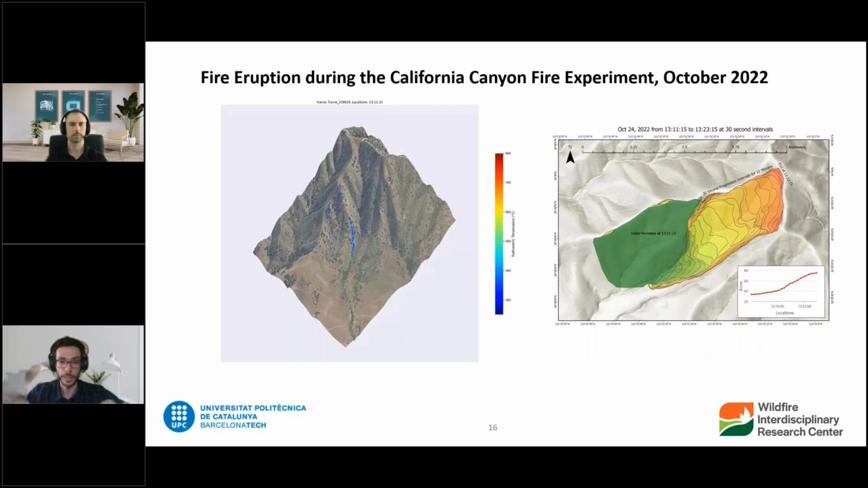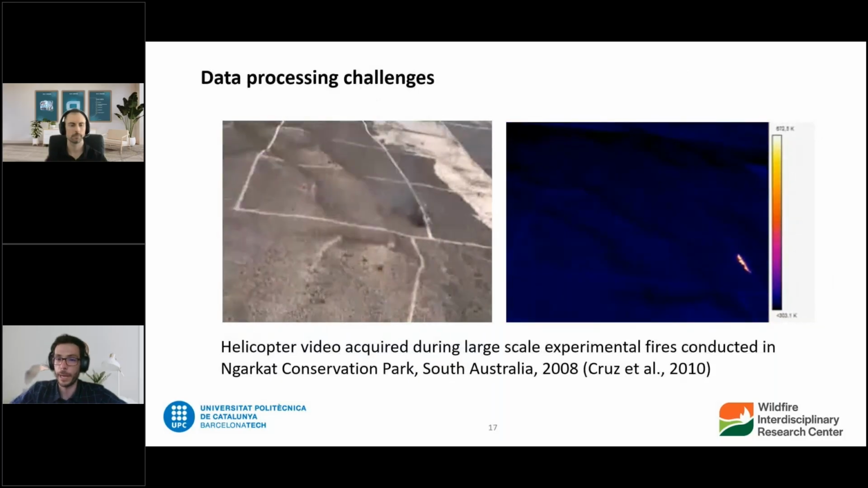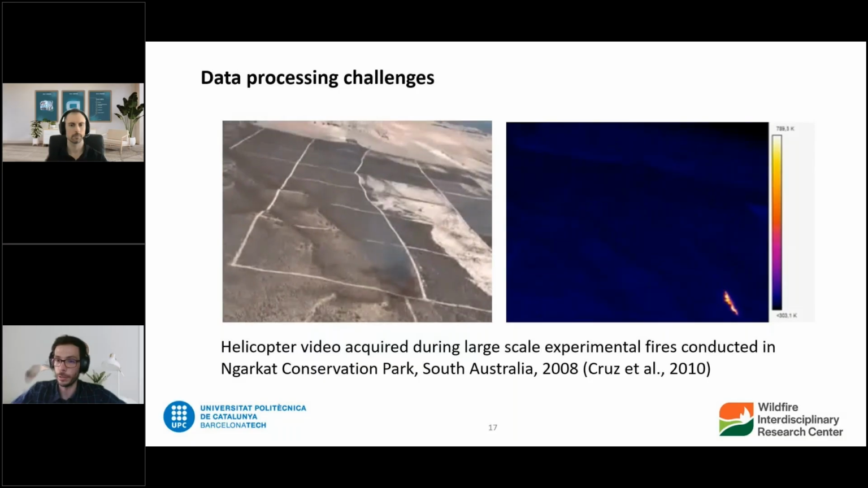So it affects the other phenomena that are important to characterize. Now, to get here, it's not particularly easy. We have the technology now, but there are a bunch of challenges that we've had to overcome in recent years to produce these data.